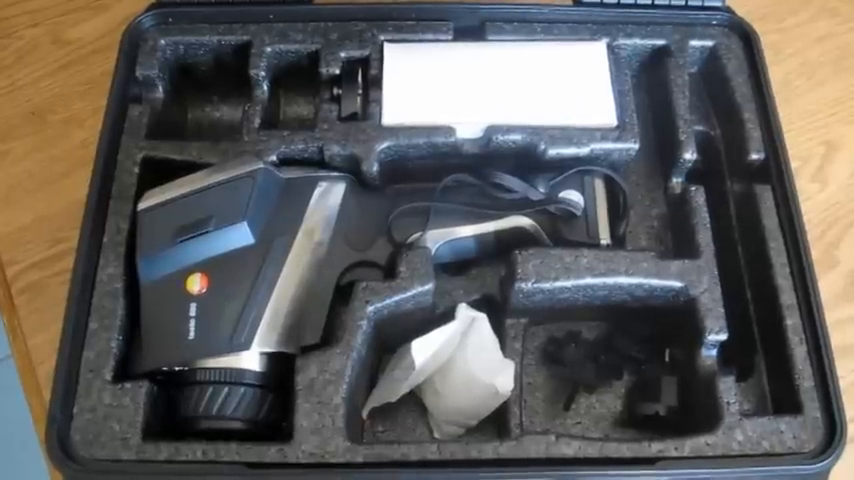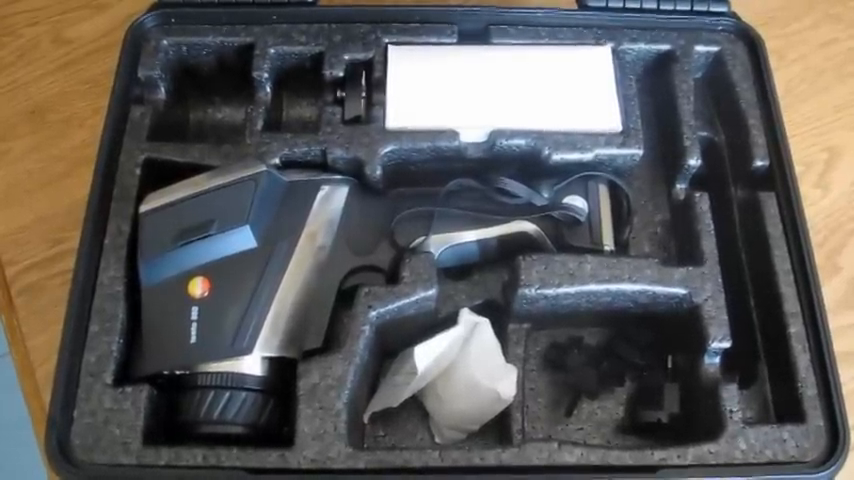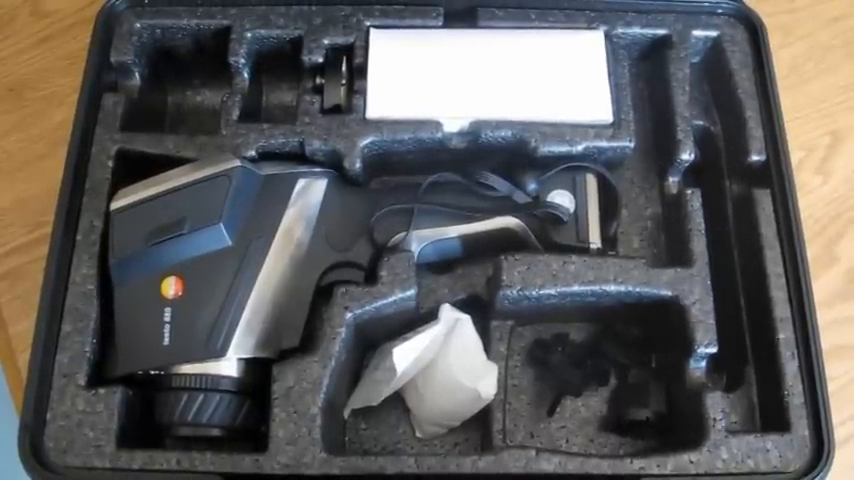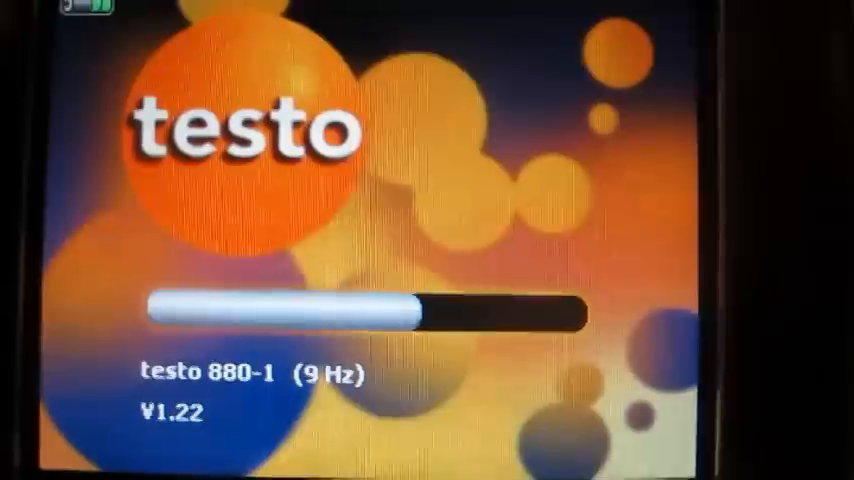Alright guys, what I have here is a Testo 880. It's a thermal imaging camera. I'm just going to shoot a quick video. I want to show you how you can use them when you're checking out air conditioners and furnaces.